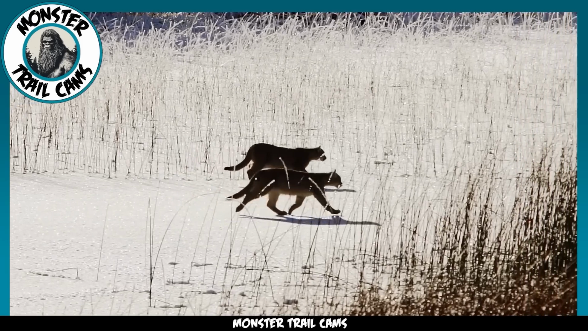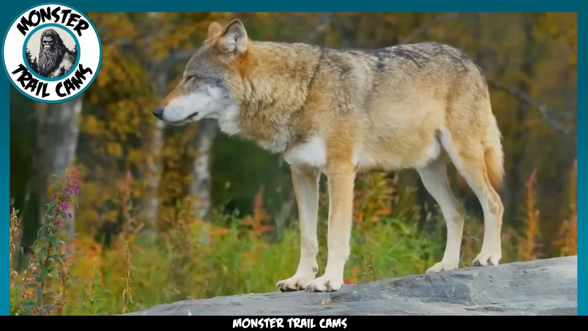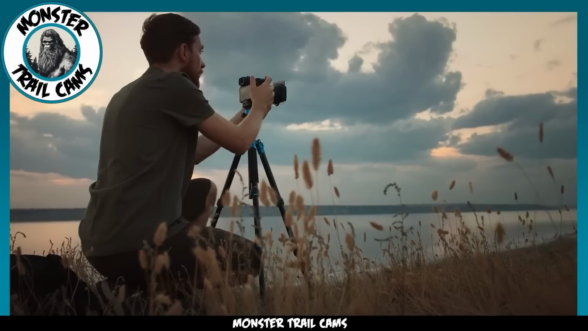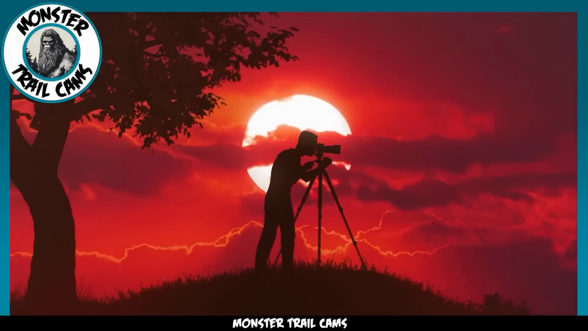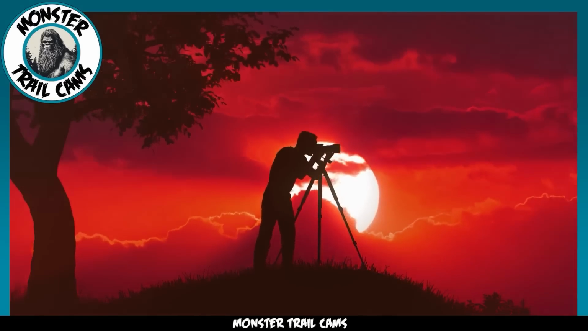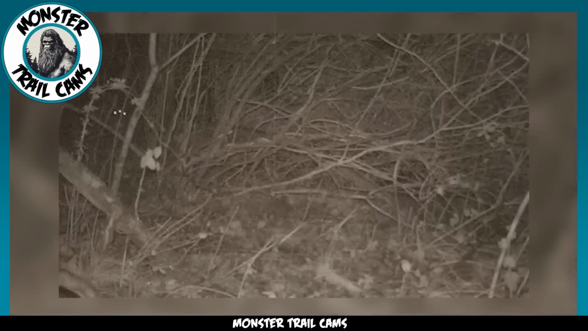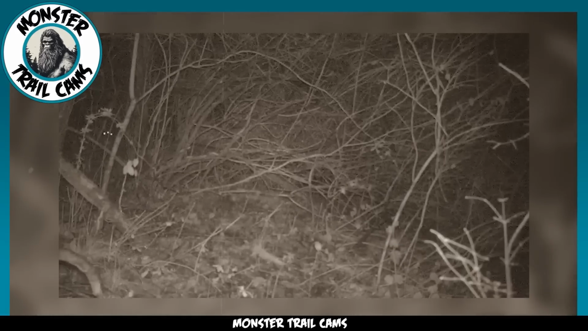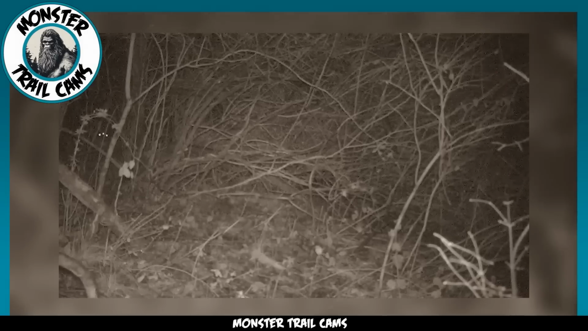Trail cams have become an essential tool in capturing fascinating videos and images of wildlife in their natural habitats. These devices have provided us with countless unexpected moments that leave us in awe. Sometimes, however, the footage they capture goes beyond the ordinary, venturing into the realm of the paranormal. We have a still image that, at first glance, appears to be nothing more than a tangle of brush occupying the foreground. However, if you direct your attention towards the left side of the screen, you'll notice three incredibly small dots emitting a mysterious and otherworldly glow.